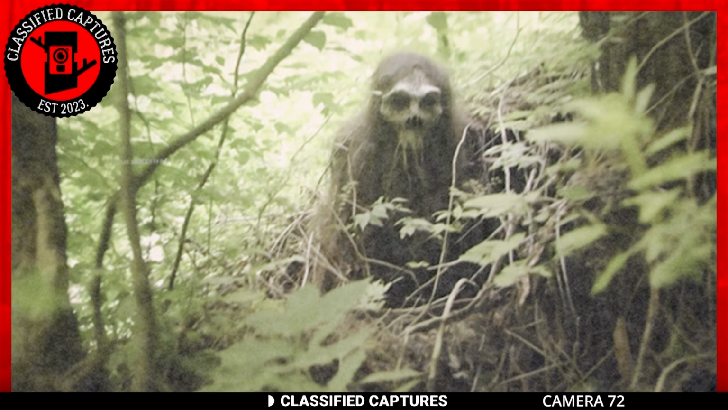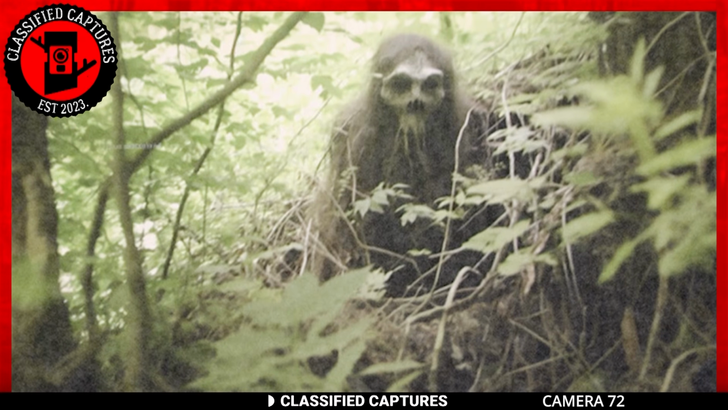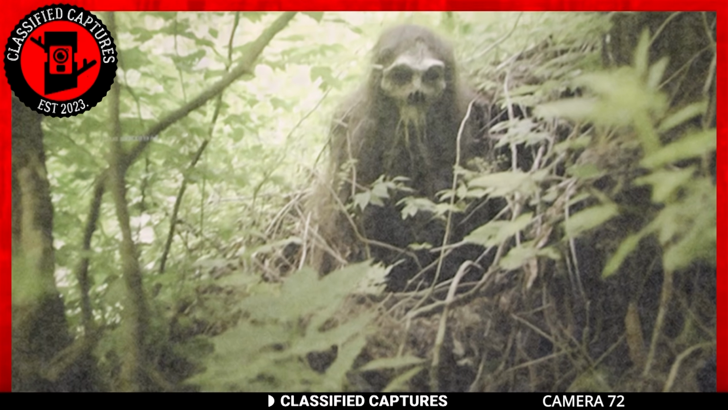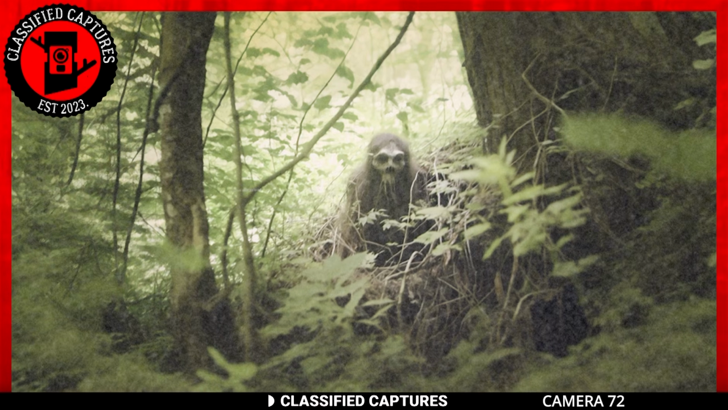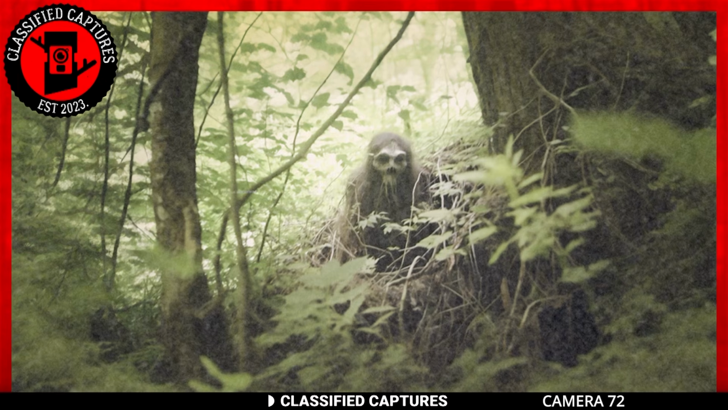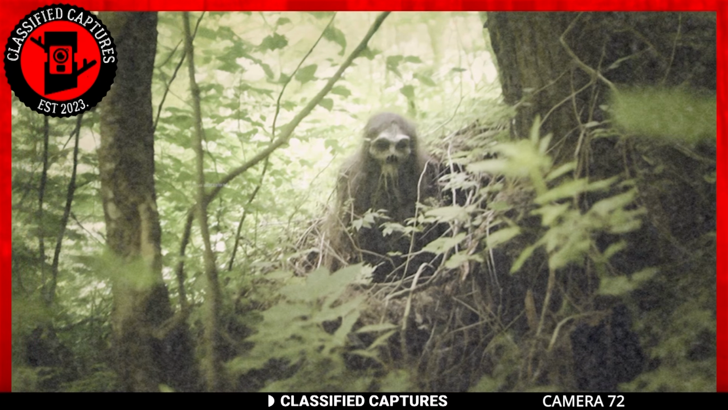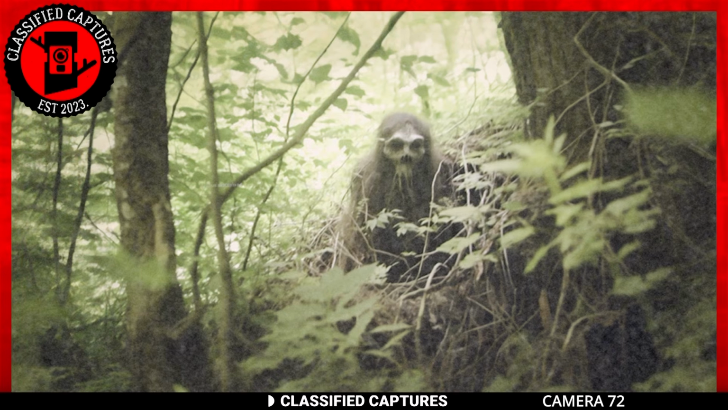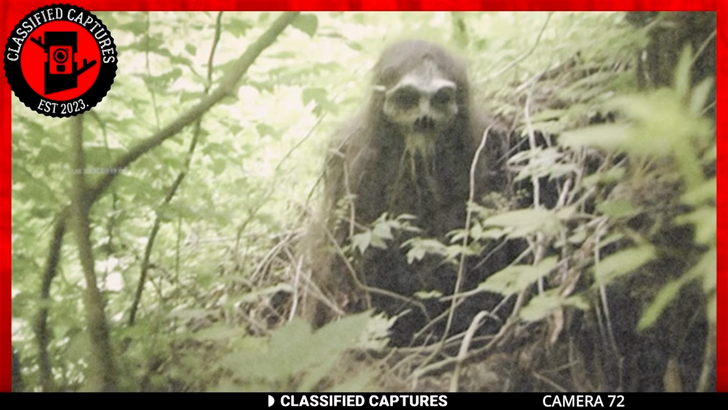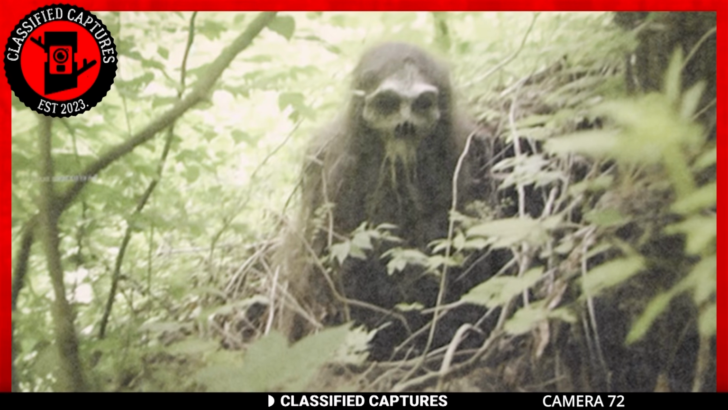This enigmatic being possesses a peculiar skeletal face, and its entire body is shrouded in a thick layer of hair. The creature appears to be standing amid a tangle of bushes, its unblinking gaze fixed directly upon the camera. What can we make of this mysterious entity? What strange force or presence could lead to such an eerie encounter? These questions linger, shrouding this image in an unsettling aura of the unknown.